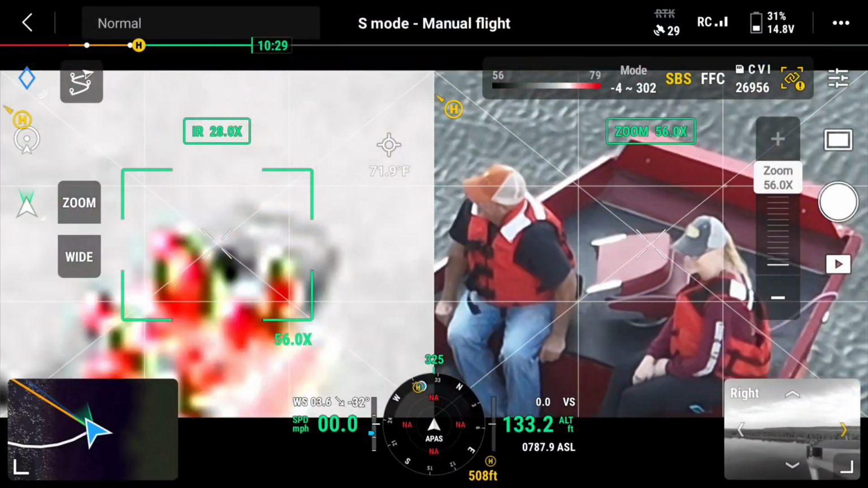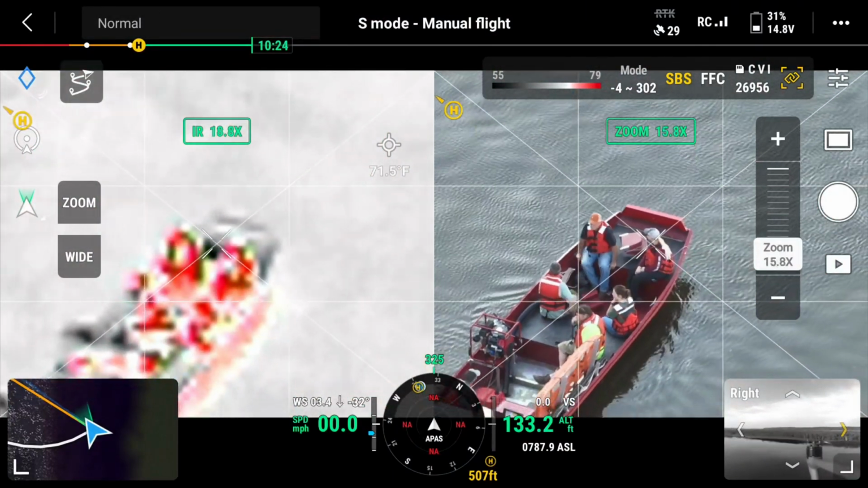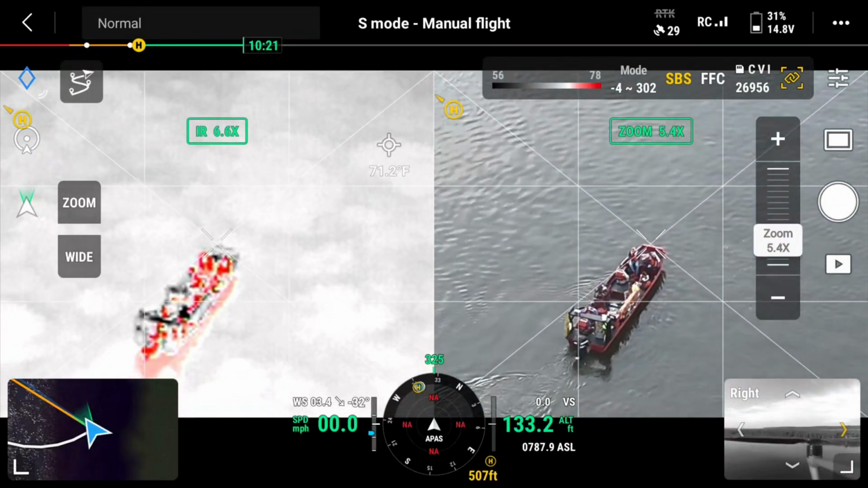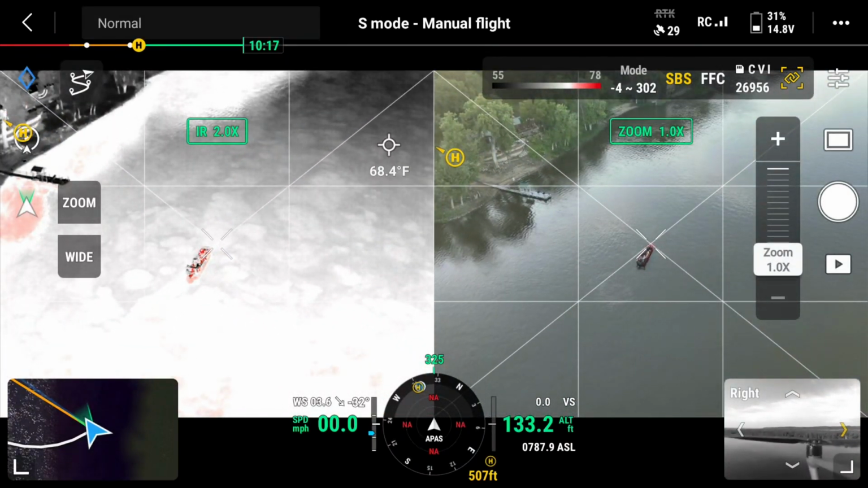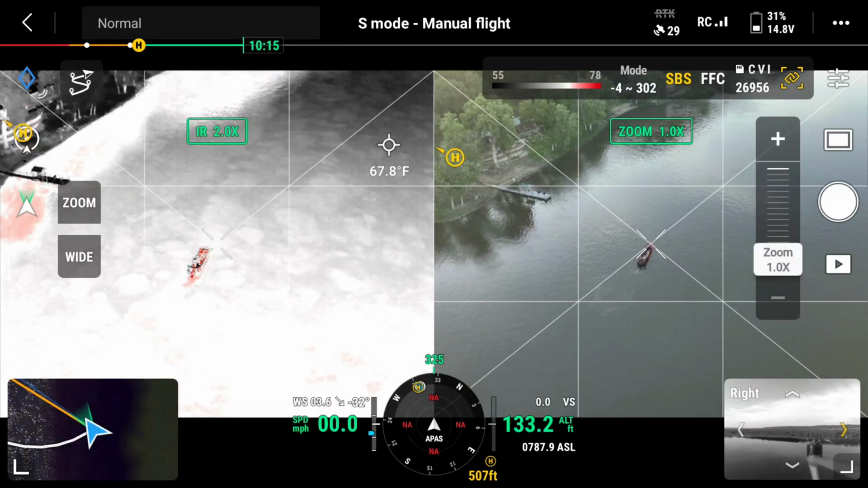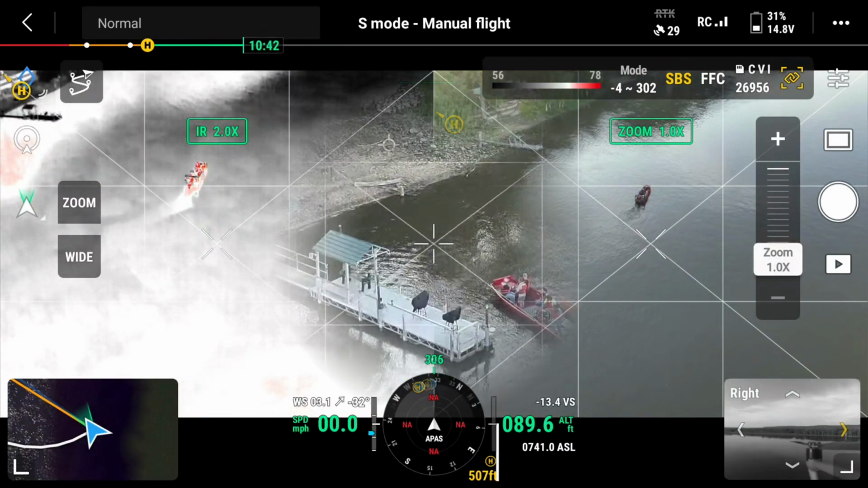So here we'll show them on IR now. We'll zoom back and we'll see what they look like on IR. Dock or beach? Go to the dock. So see right now I'm 130 foot up in the air, so I'm still up quite a ways.